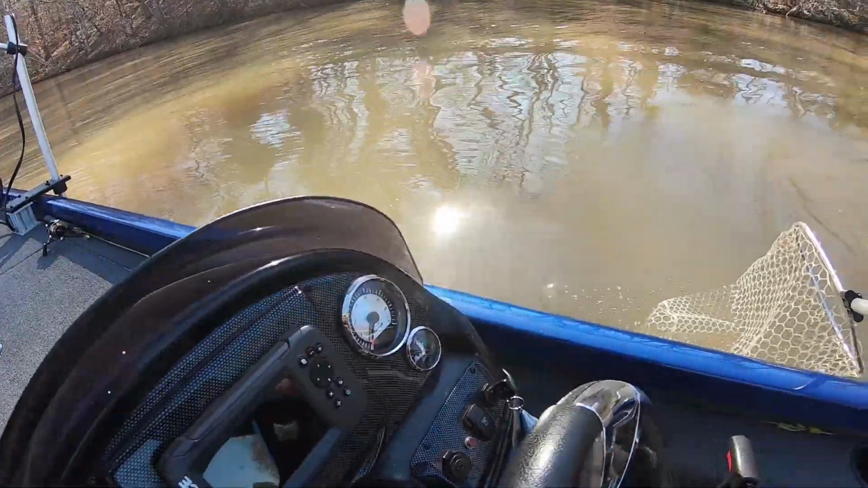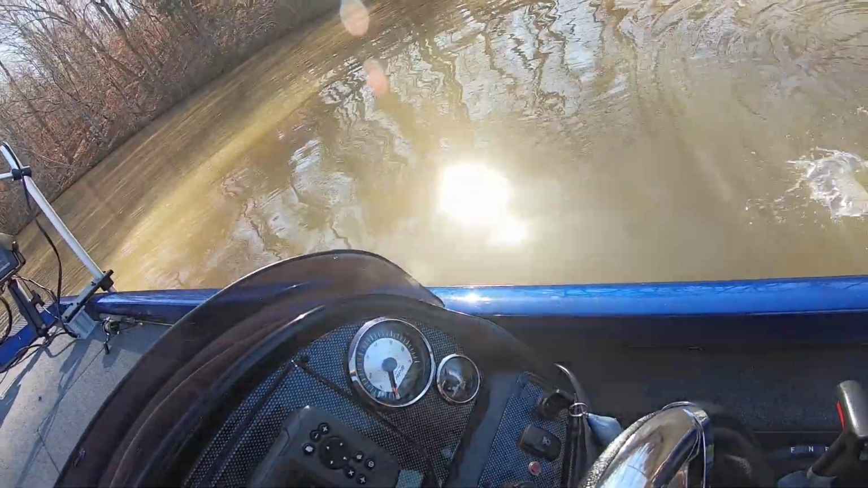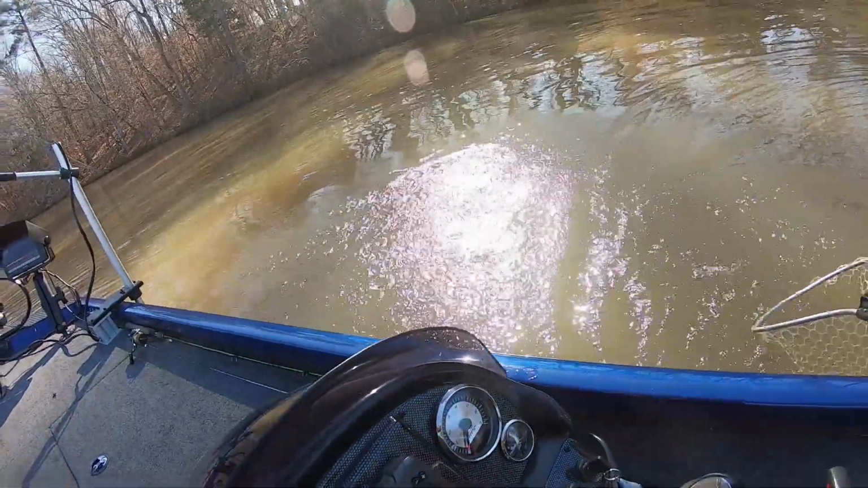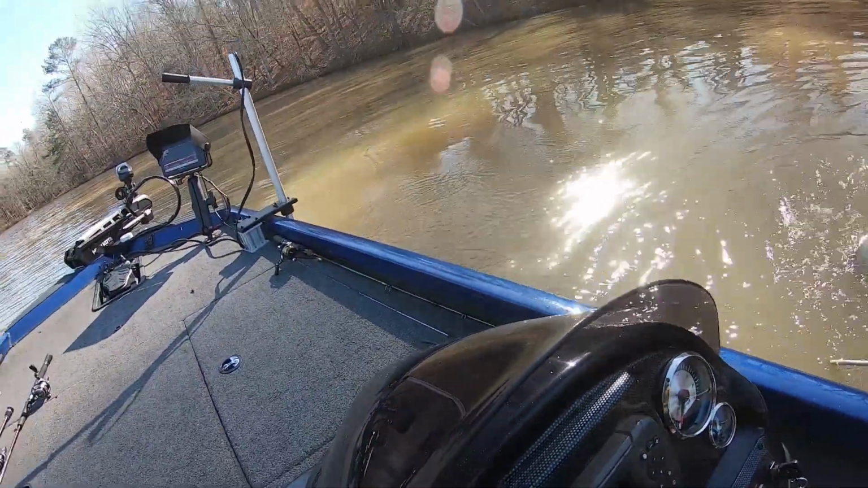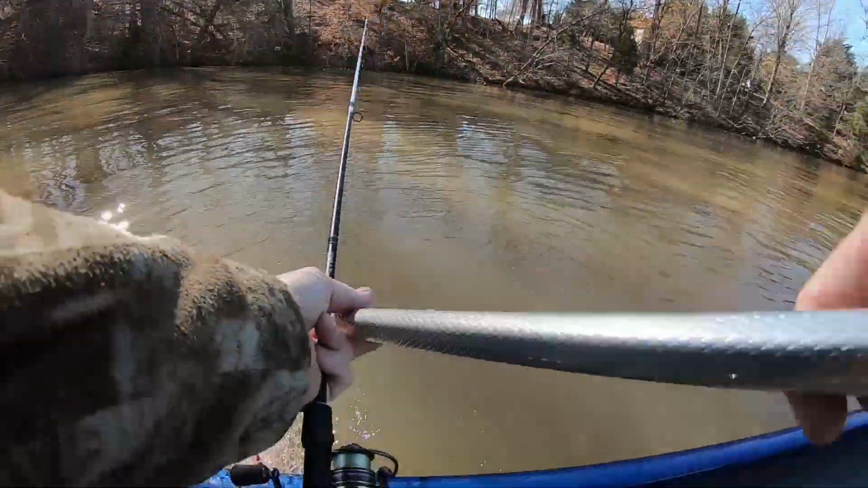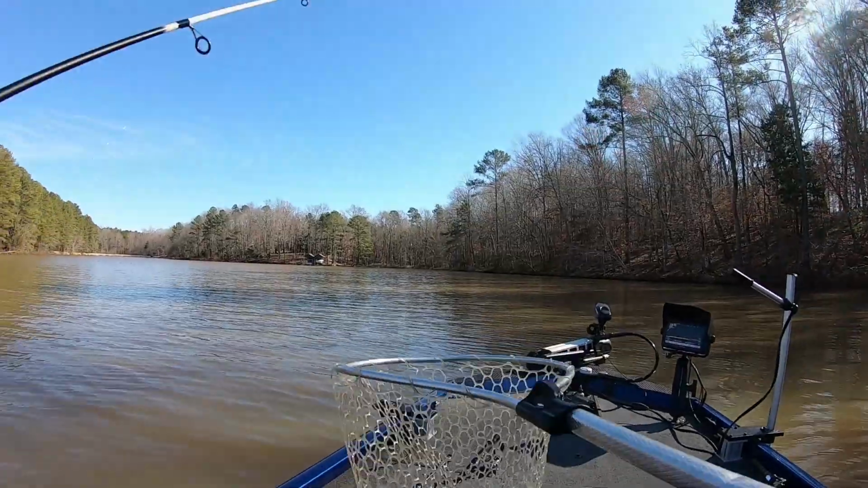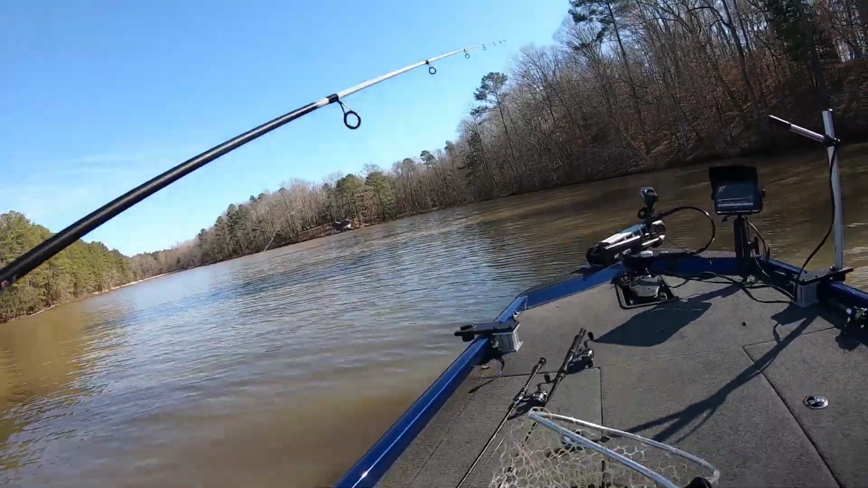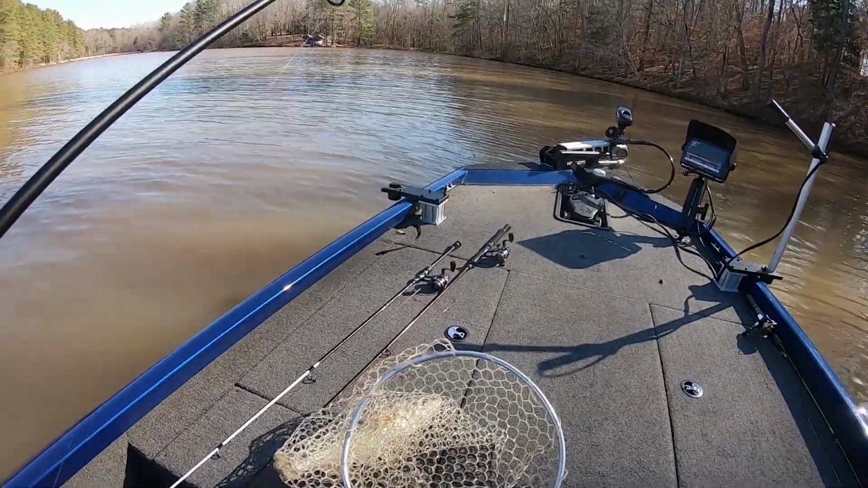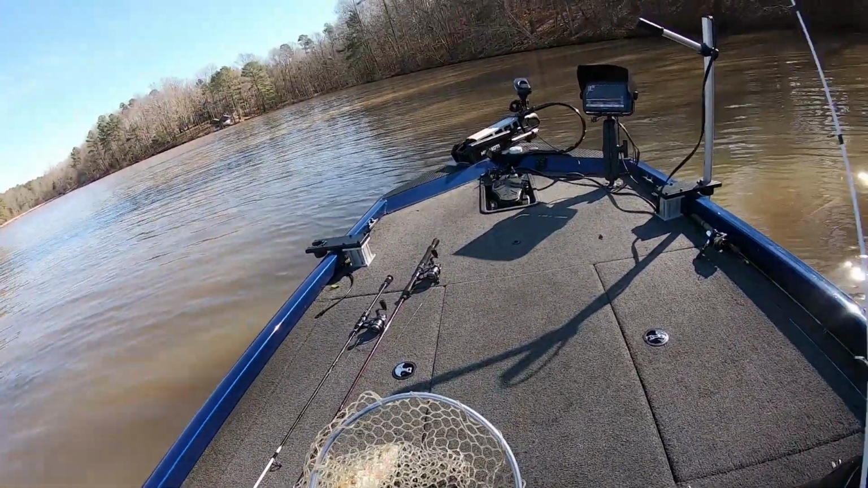Oh my God. Come on. Come on. It's a stupid bass. I thought, what a crappie when I first seen this fish, guys. I thought this is a monster crappie coming toward the boat. And I'm trying to catch crappie in open water, guys.